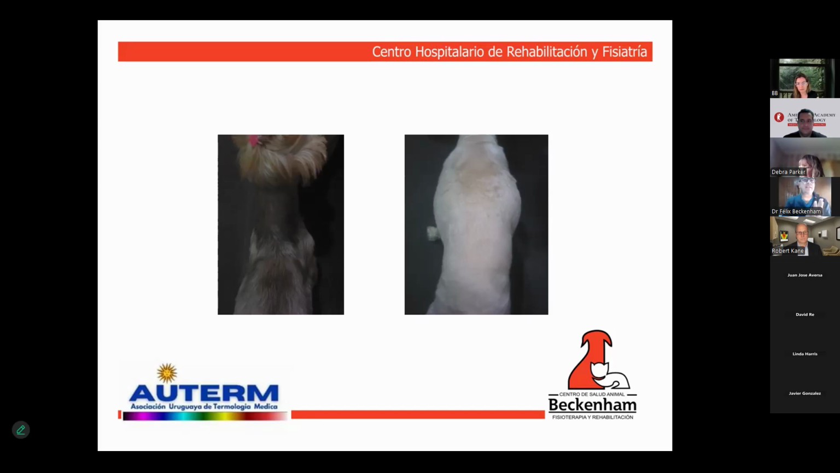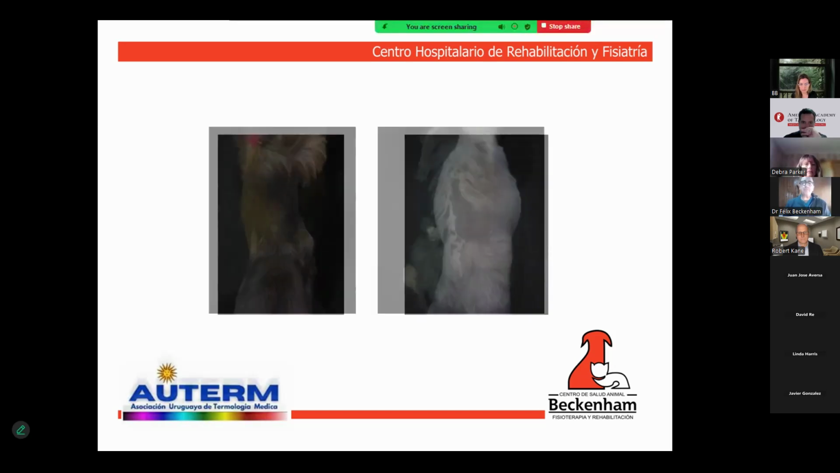The harness should preferably be removed 20 or 25 minutes before the image is taken, and he should obviously not wear a collar. Some people put on their pet's necklace or collar, and if this is the situation, it should obviously be taken off. The next slides.